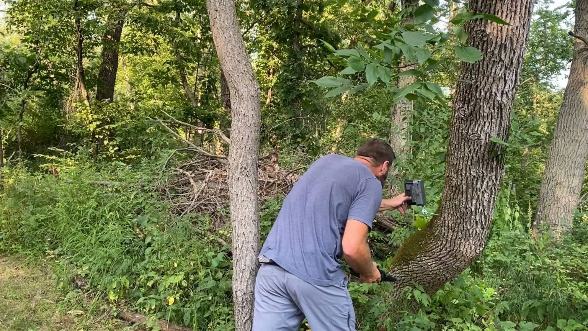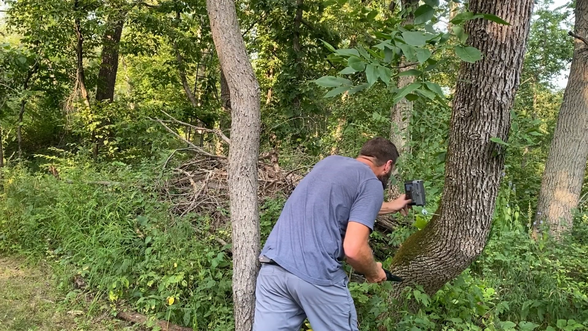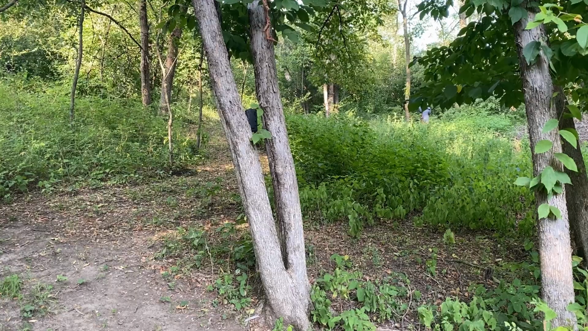Only 37. A lot of turkey. A lot of turkey. Definitely digging my trail around the food plot. It makes this travel way easier rather than trudging through all these weeds and tall grass. Whoa, 134. Oh man, tons of deer.